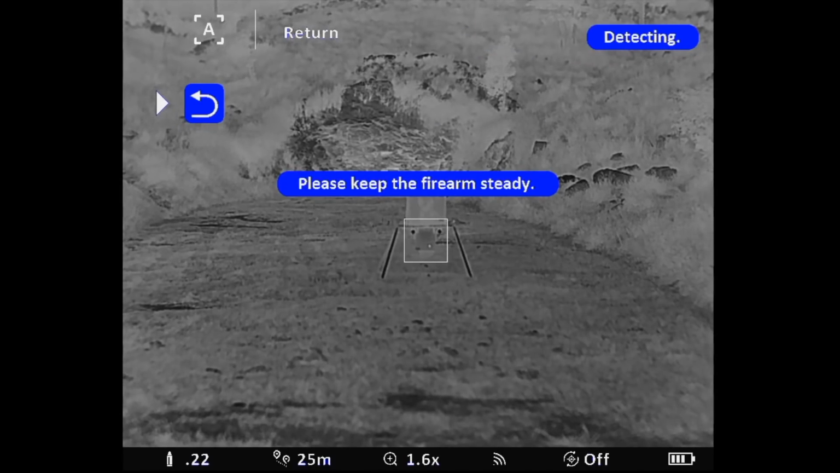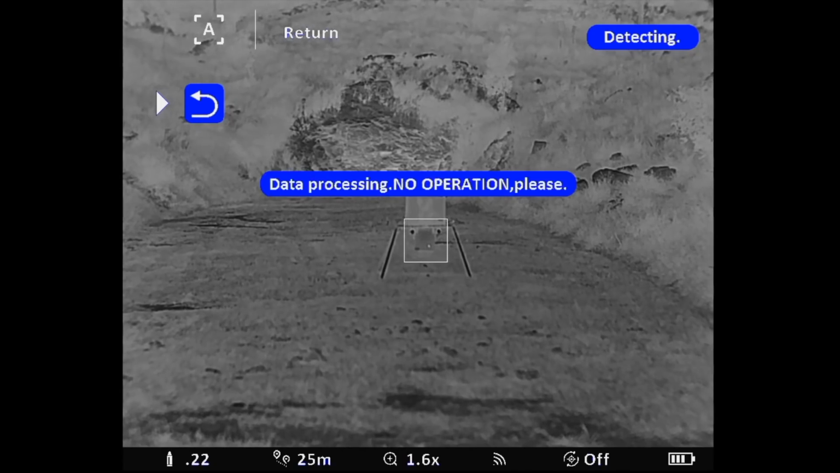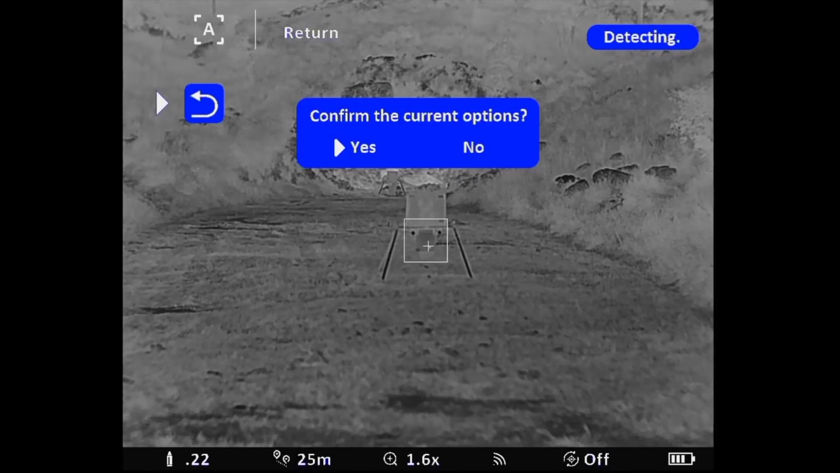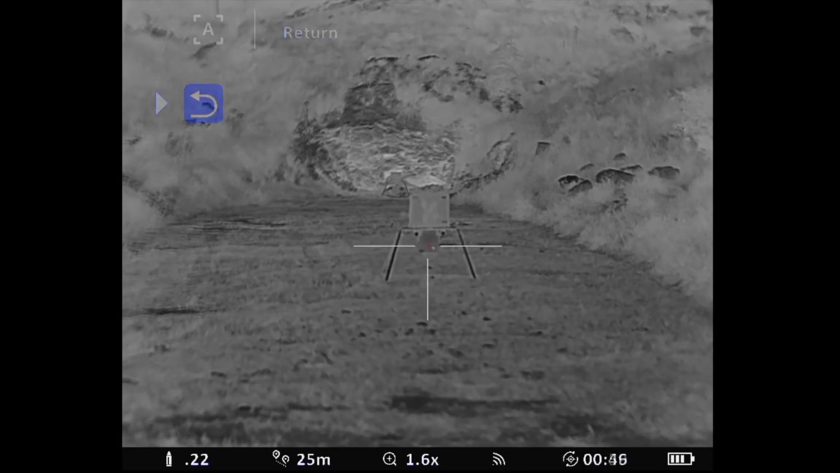Okay, so fired a shot. As you can see there, it clearly comes up with that heat signature. So it just says to keep the firearm steady. Obviously it's working out the calculation here. Then it goes into data processing, which can take up to a minute. So we'll just edit this video to make it a bit quicker. Then it comes up with confirm the current options, yes. And now we should be zeroed.